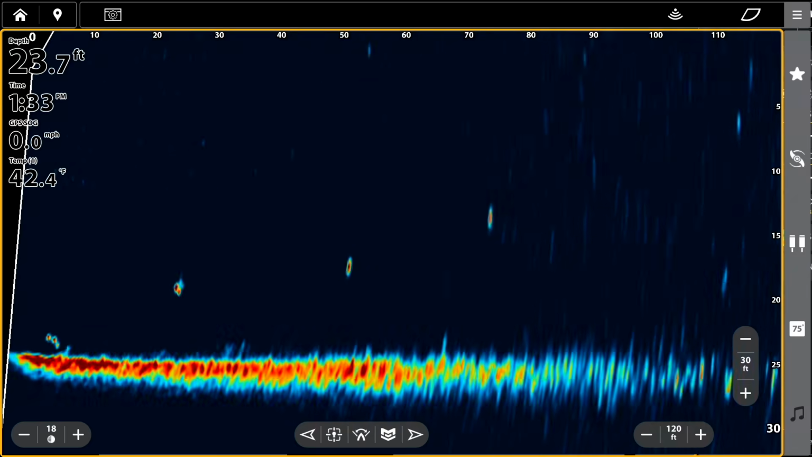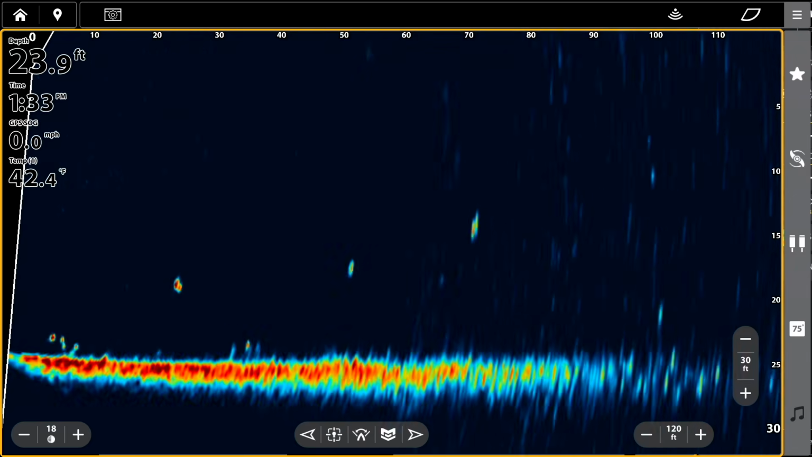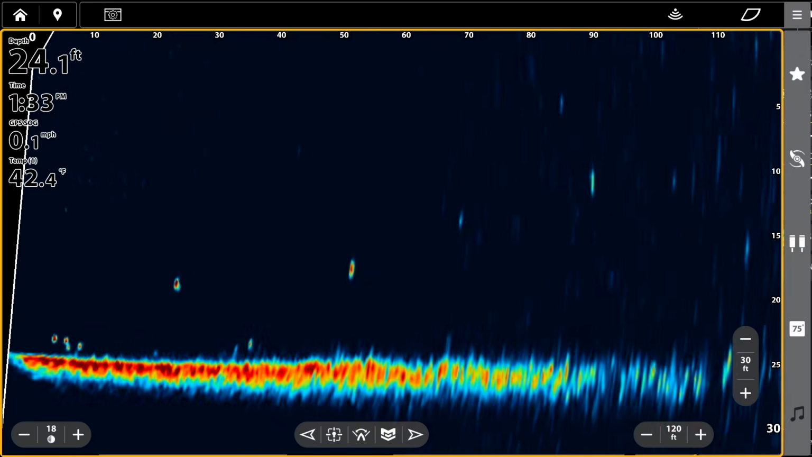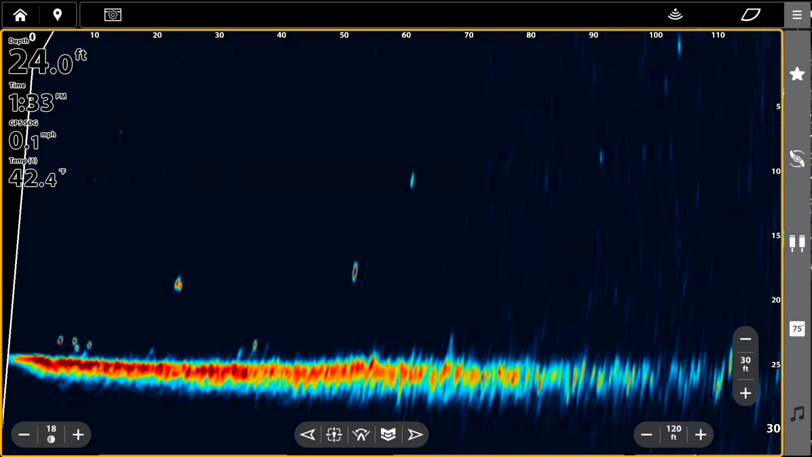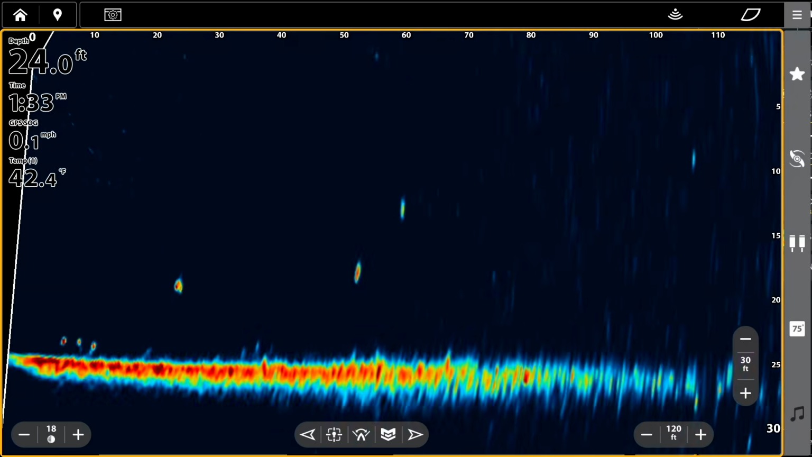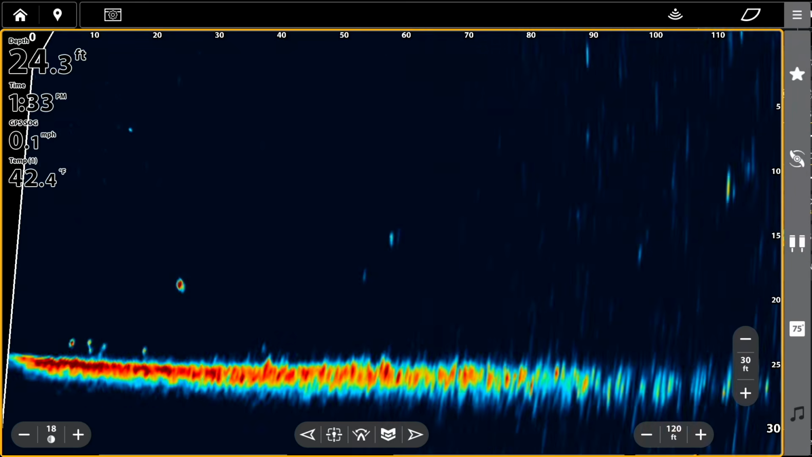Boat's drifting, but you can see my bait there at 70. Bring it over to this guy. Don't see any big blobs. I got a fish following me.